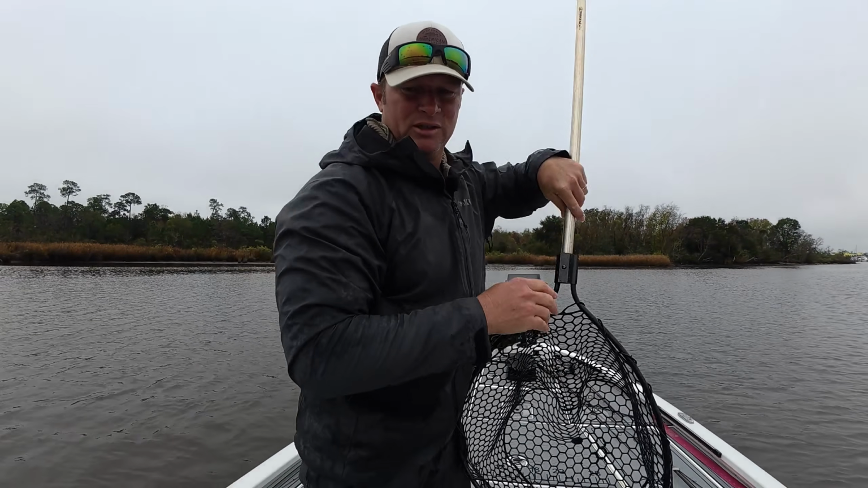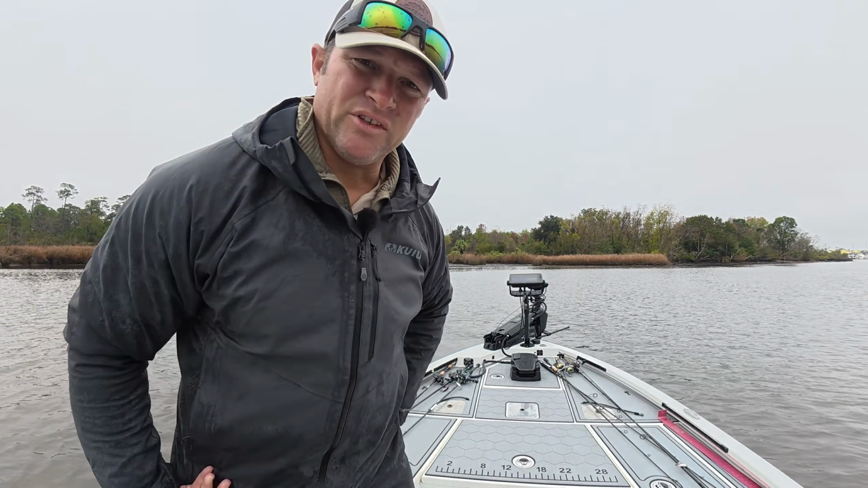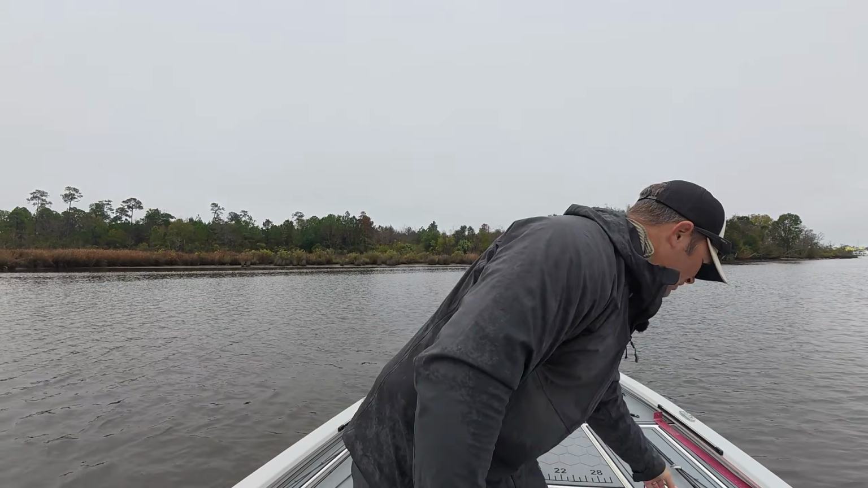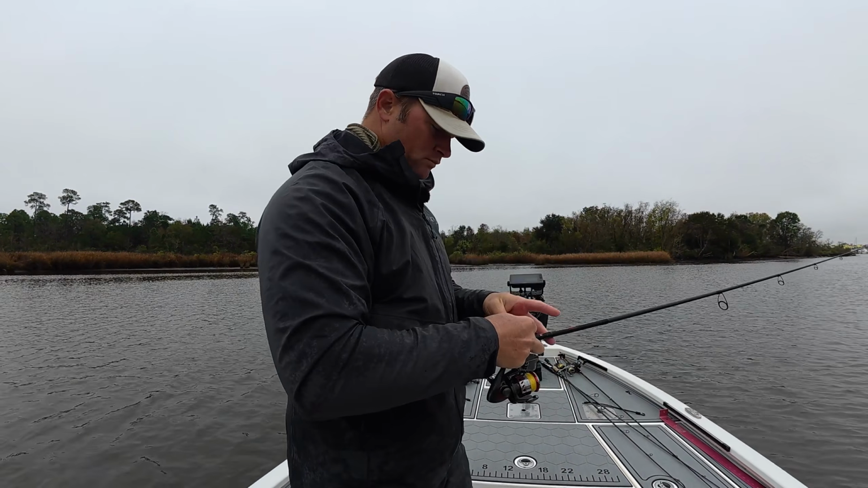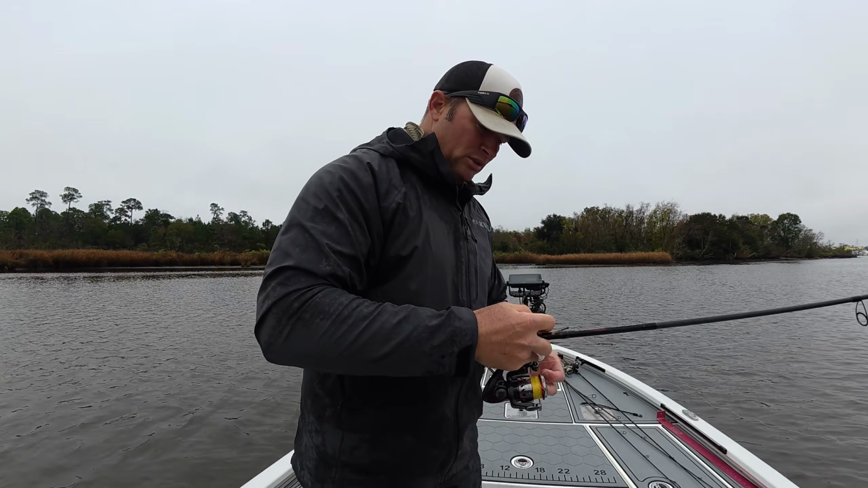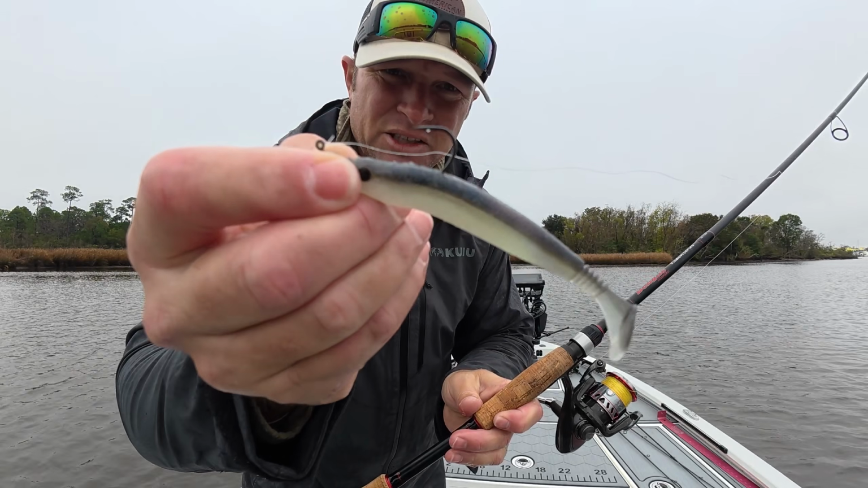Beauty of a live well, you keep your fish alive until you get enough to keep. I don't like to clean. I want at least 4 or 5 fish to clean, depending on the mood I'm in. And so I can release them if it doesn't pan out. It's a G-Rat thin swim bait, one of my favorites.